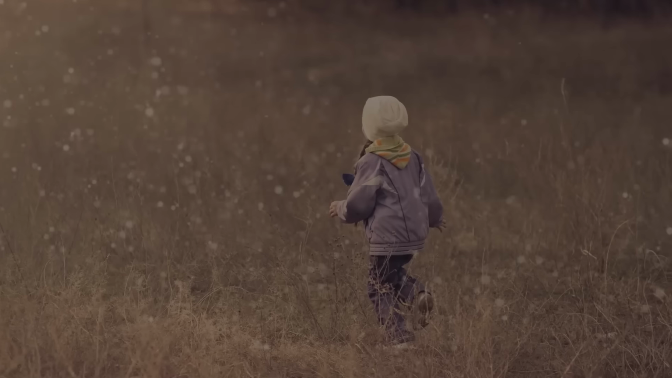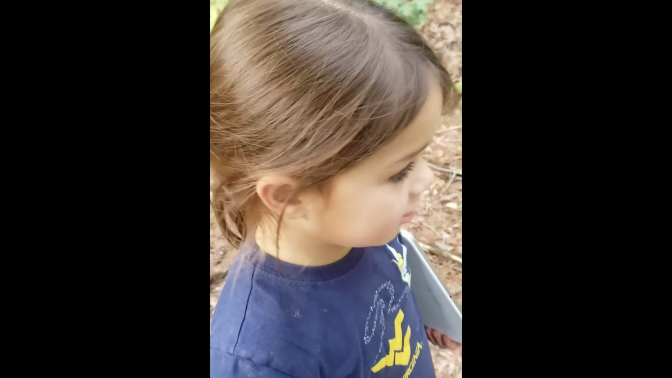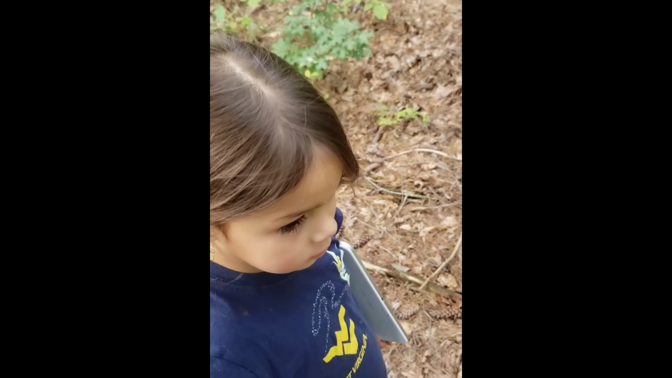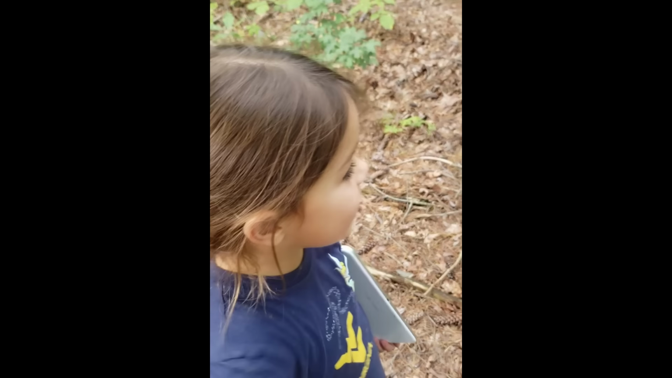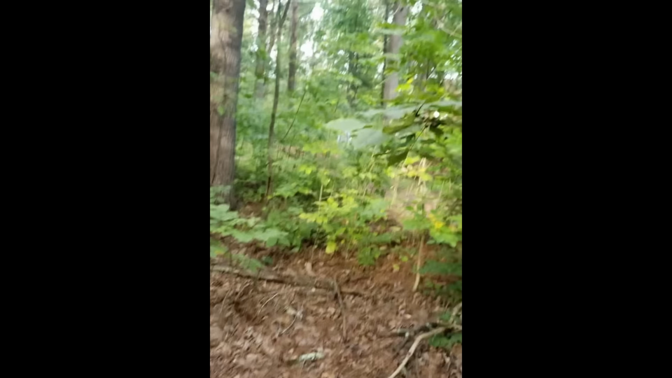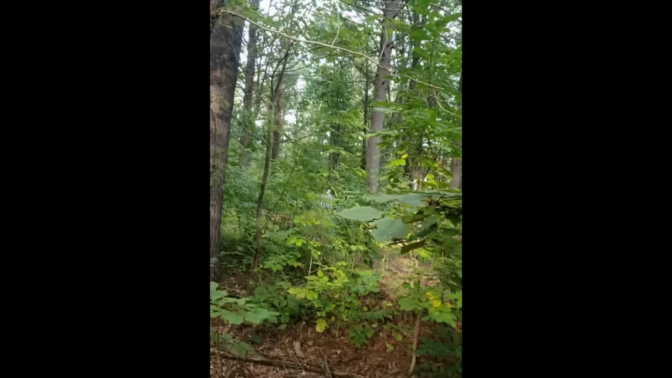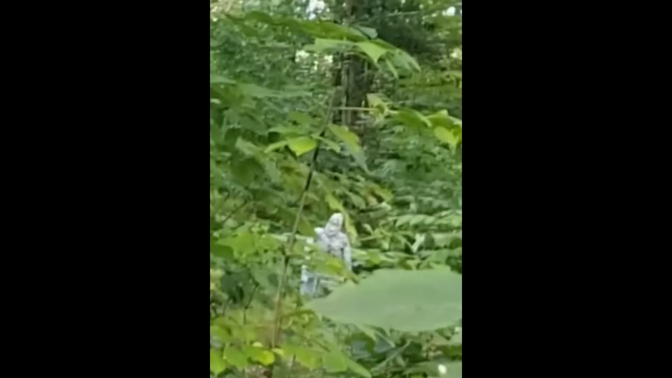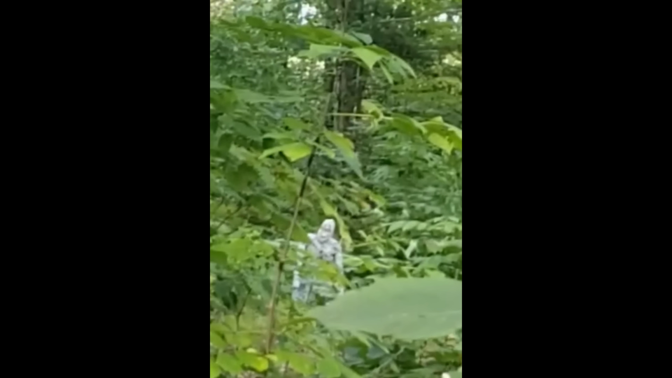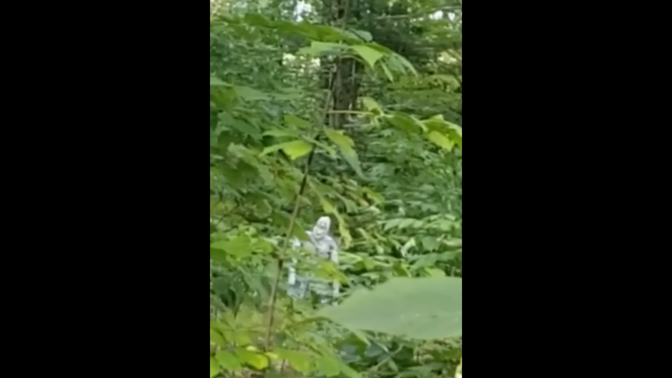Do you know the saying that kids can see things adults can't? Well, there's a video that might just prove it. In this video, a family was out in the woods on a trip, and their child spotted something in the distance. When the camera turned towards where the child was pointing, there was indeed a strange white figure among the trees. This figure wasn't moving and seemed to be quietly observing the family, and it gave off an eerie vibe.